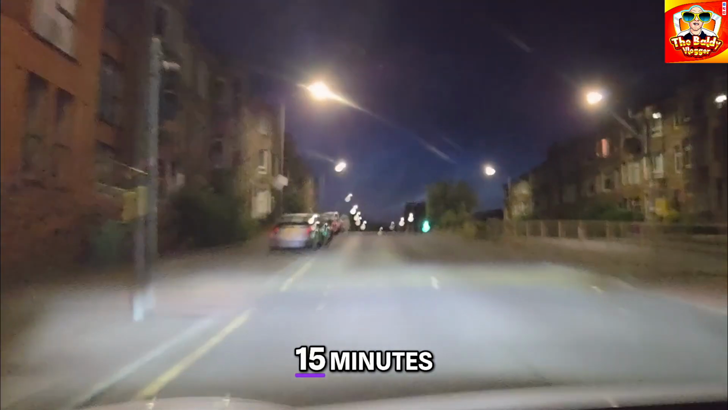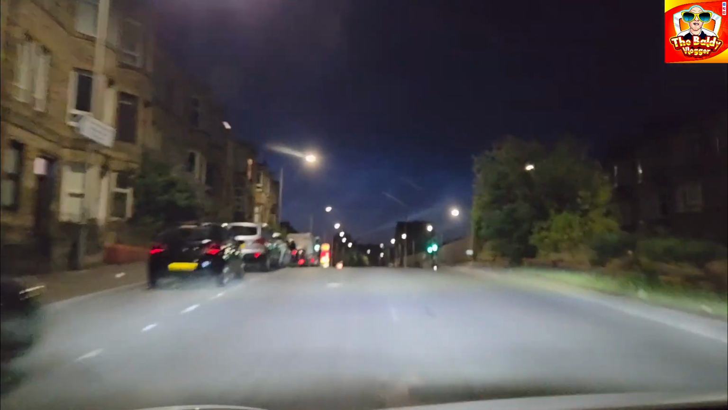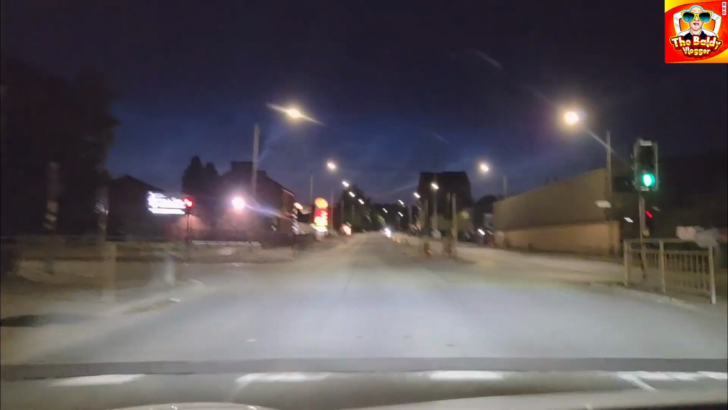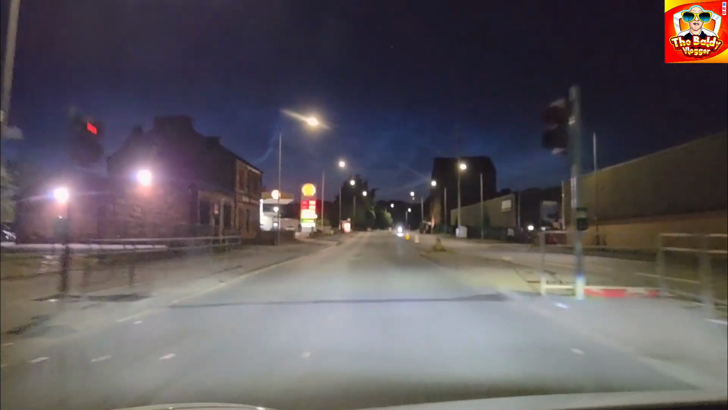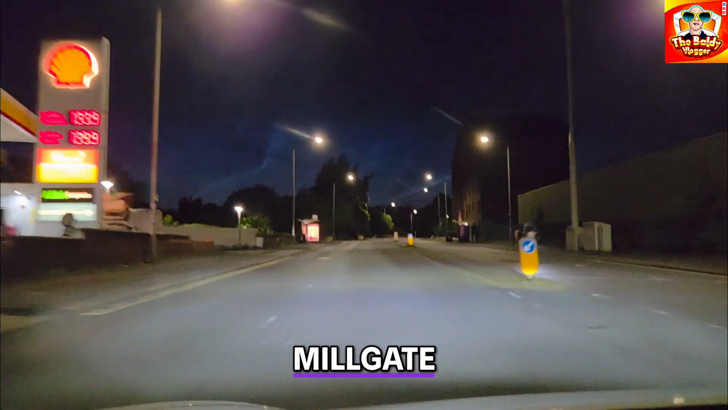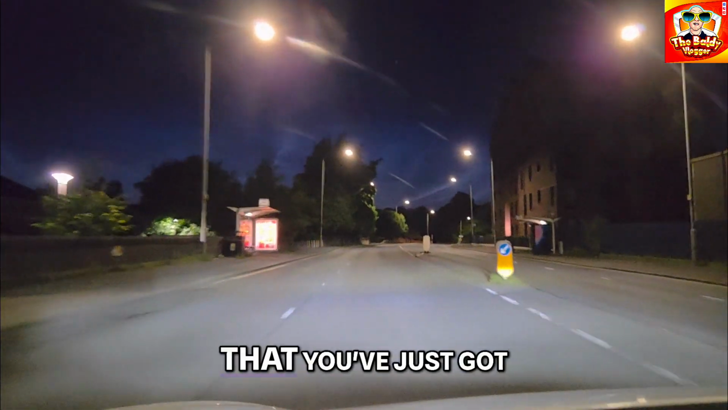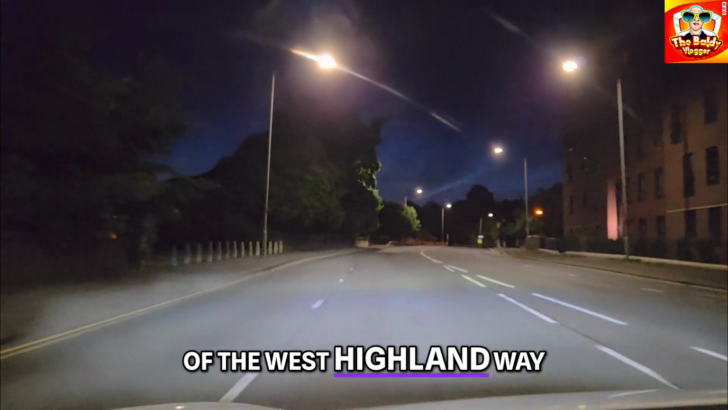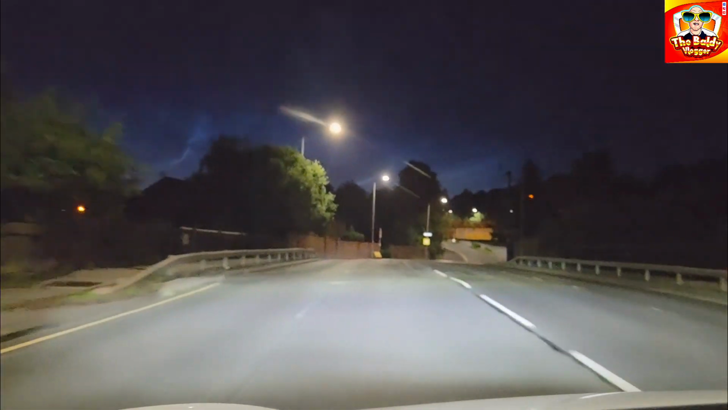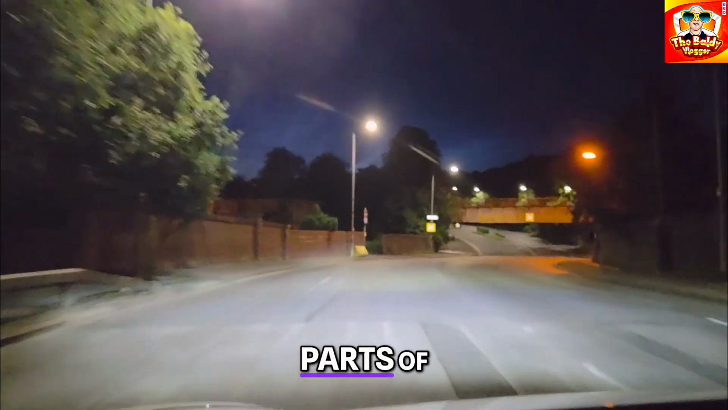If you drive 15 minutes up this way, you've got... wow. What have you got? You've got nothing. You've got Milngavie, Bearsden and all that, but after that you've just got the start of the West Highland Way, the start of the better looking parts of Scotland.